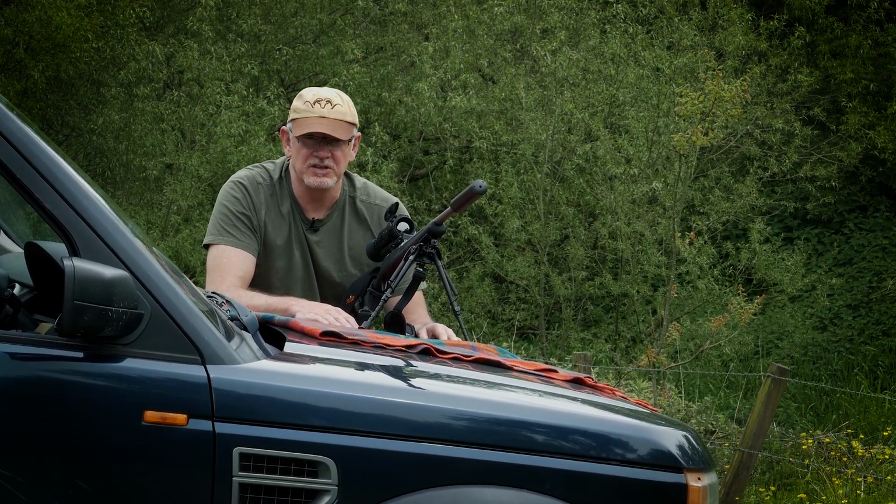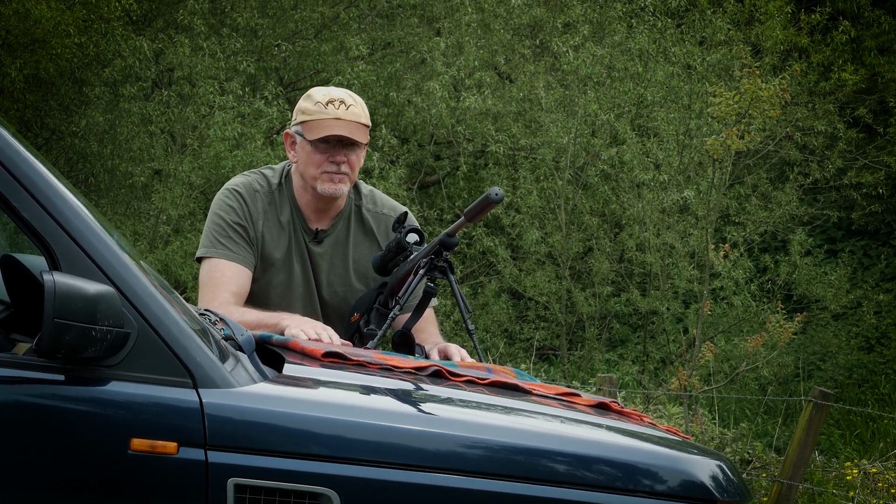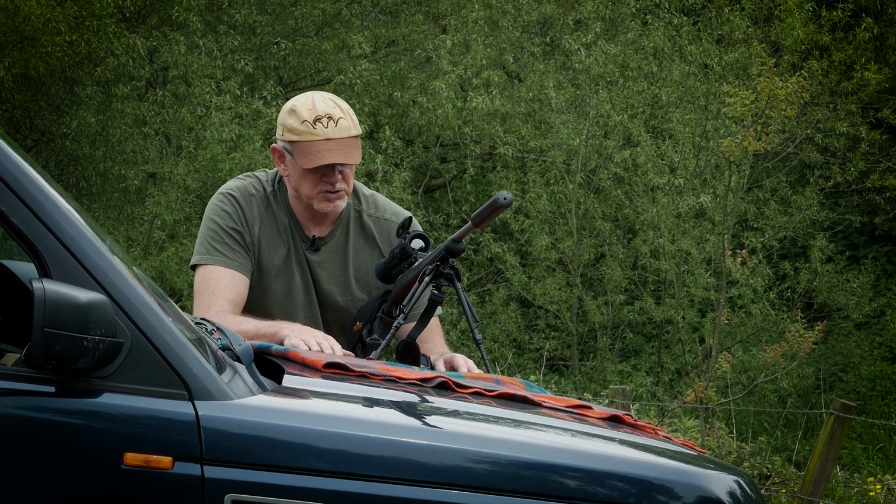If, however, you want things a little bit more balanced, you're shooting in a complicated kind of environment, you might be a little bit better off with the Pulsar.